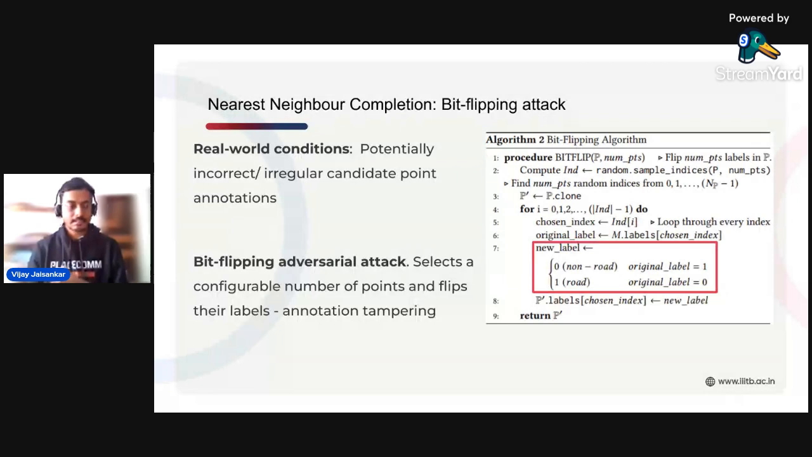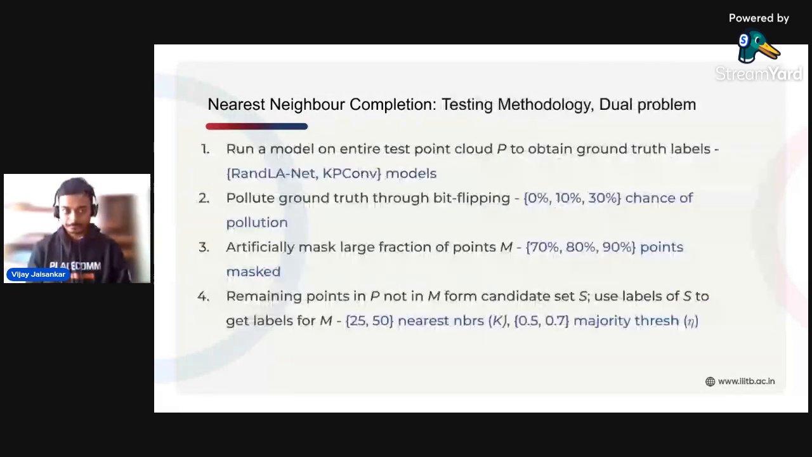Next, we look at the setup. We take this point cloud P and we take that as ground truth. We pollute this ground truth with a bit flipping attack. We take these particular fractions of chances, and then we mask a large fraction of points artificially. And then the remaining points which are not masked form a candidate set. We get the ground truth labels of this candidate set from the model. And then we take some number of nearest neighbors and some majority threshold values and see what is the accuracy and the F1 score of the masked points labels.